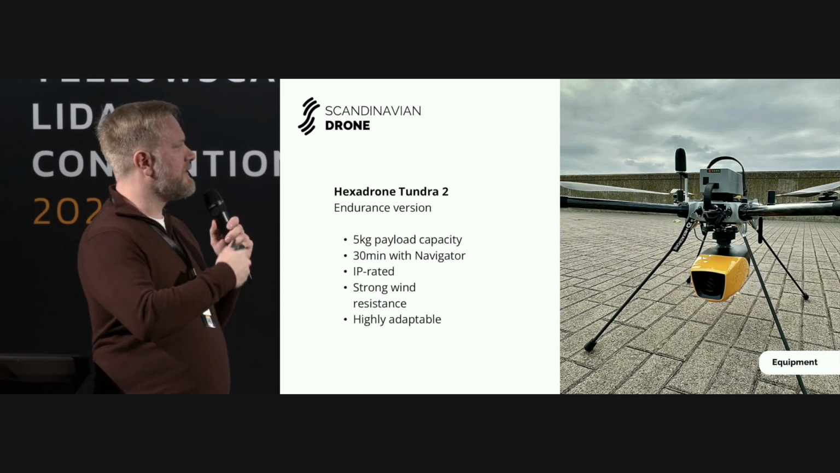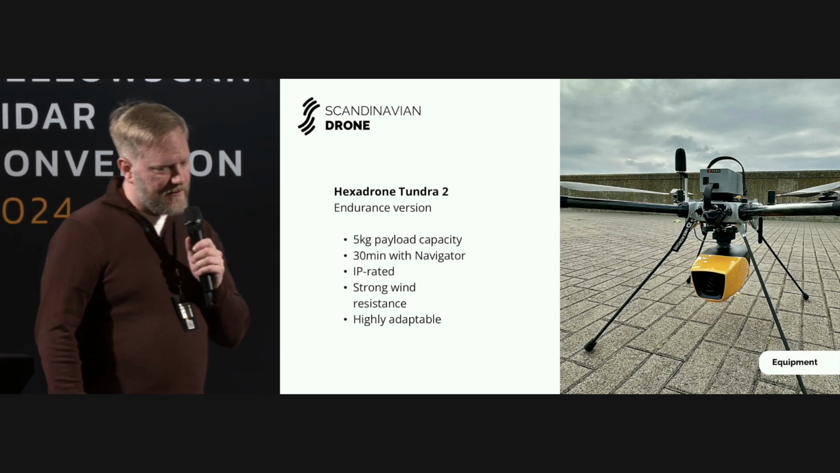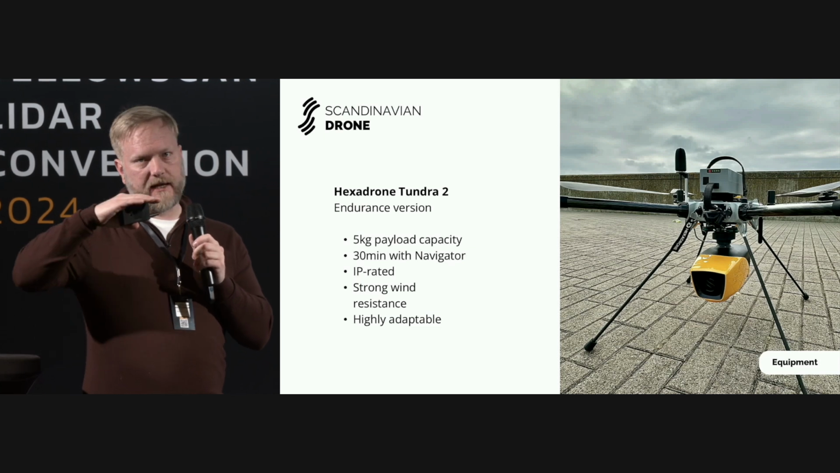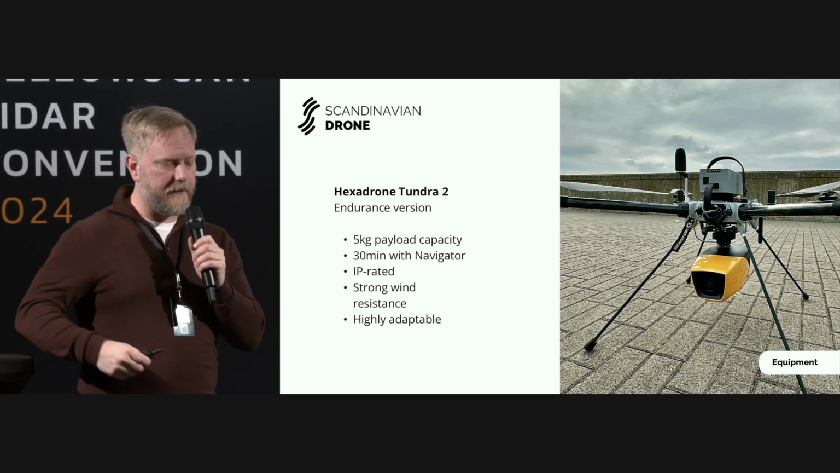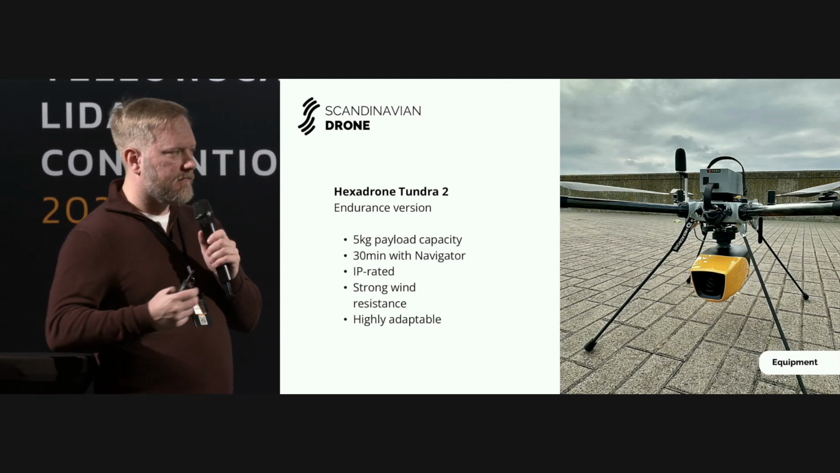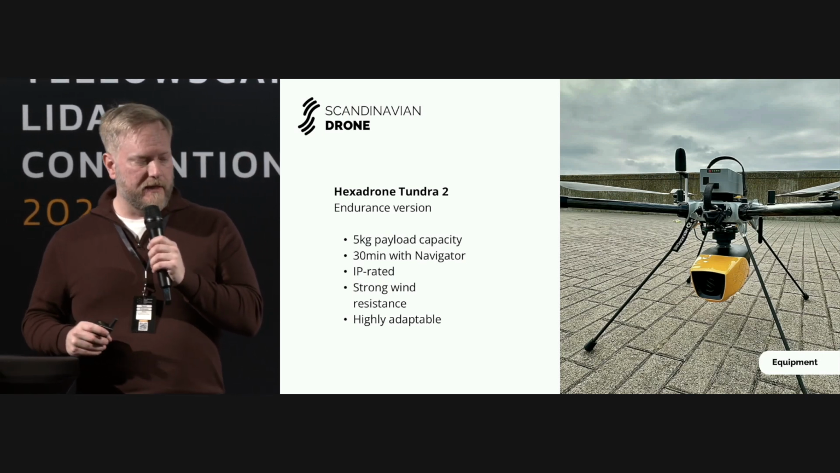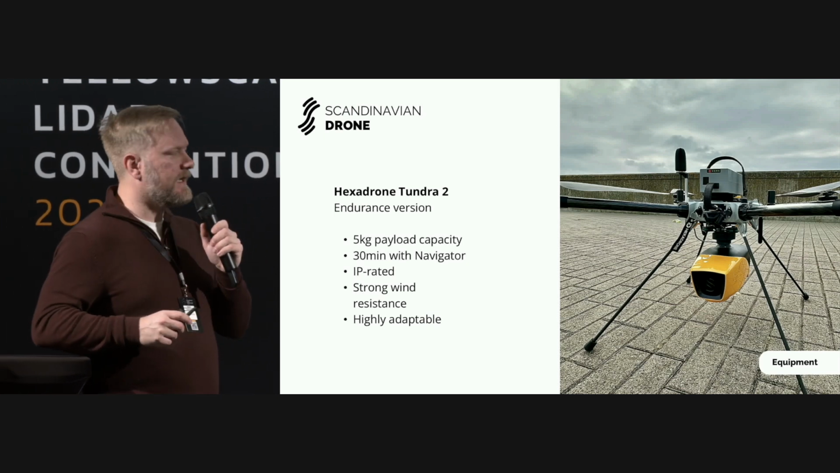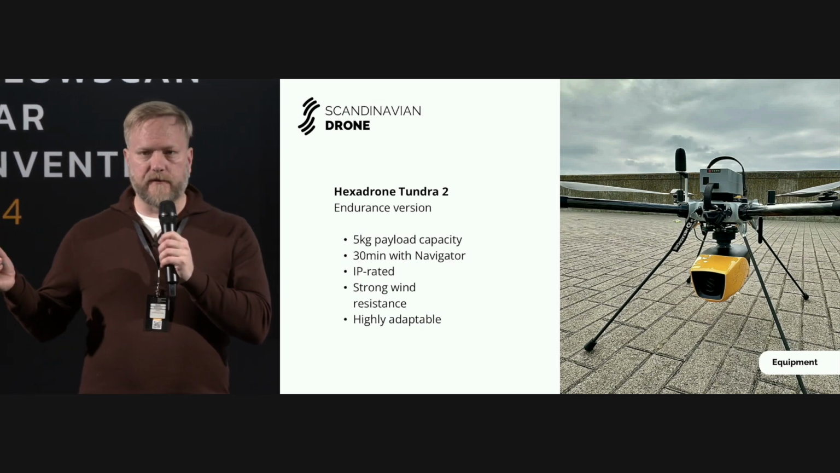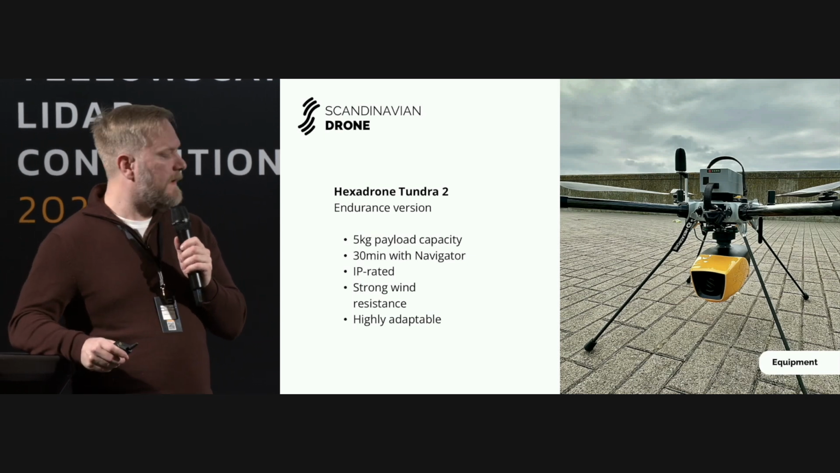And for those of you that don't know the Tundra, just a few quick specs on it. We had the endurance version, which is the mid-range in terms of size and payload capacity. It can carry up to 5 kilograms, so it basically carries the entire YellowScan range, and it's the sweet spot for us. With the Navigator, we can expect around 30 minutes of realistic flight time. Same goes for the Voyager. We've actually tried this as well, and we can see that it really performs that well.